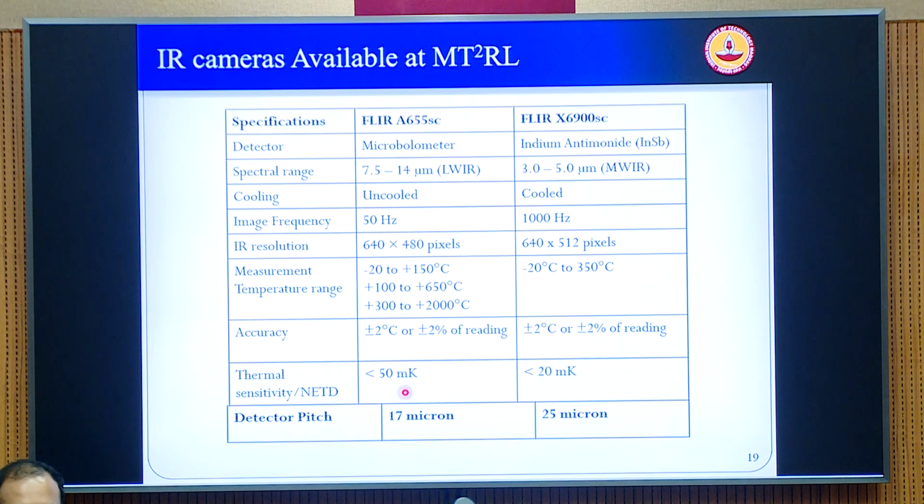So these are some comparisons of specifications between the two cameras I was talking about. One is a long wave IR camera, the one that we have, the A655SC. The other is an MWIR, which is the X6980SC. The model number has now changed; previously it was called 6900SC. And these are the different types of detectors they have. This is a microbolometer and this is indium antimonide. Spectral range, you can see that this is long wave, this is mid wave, and all these are known.